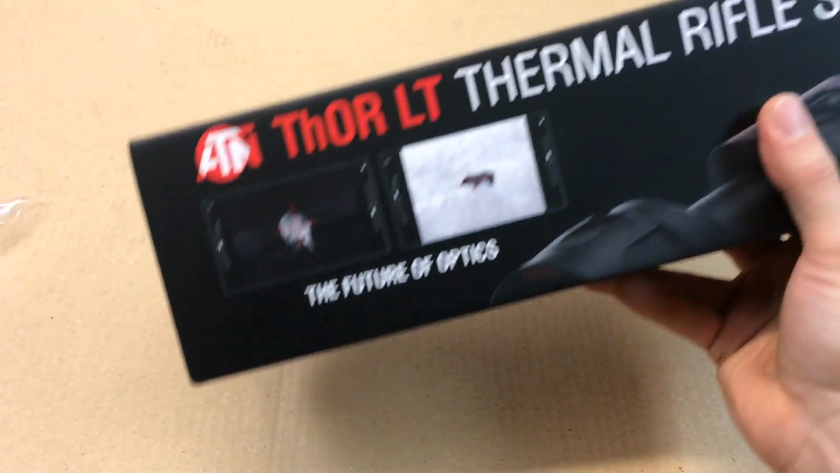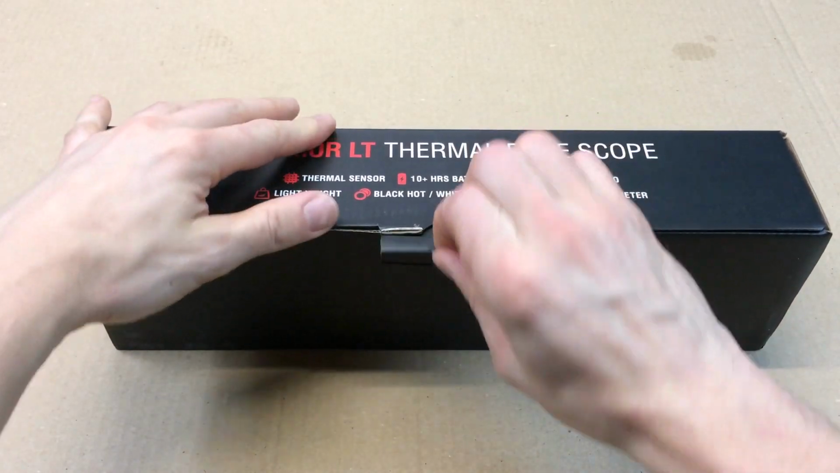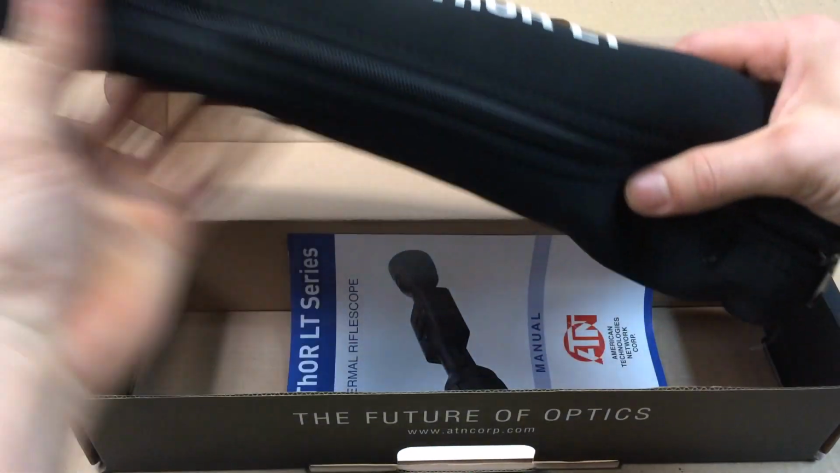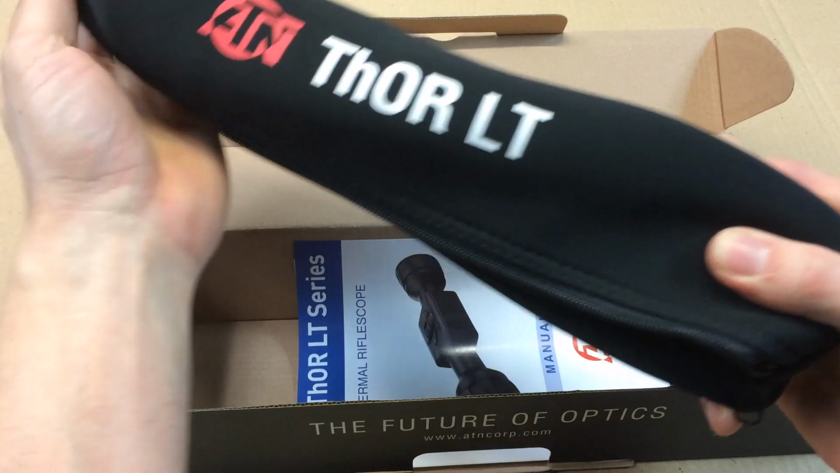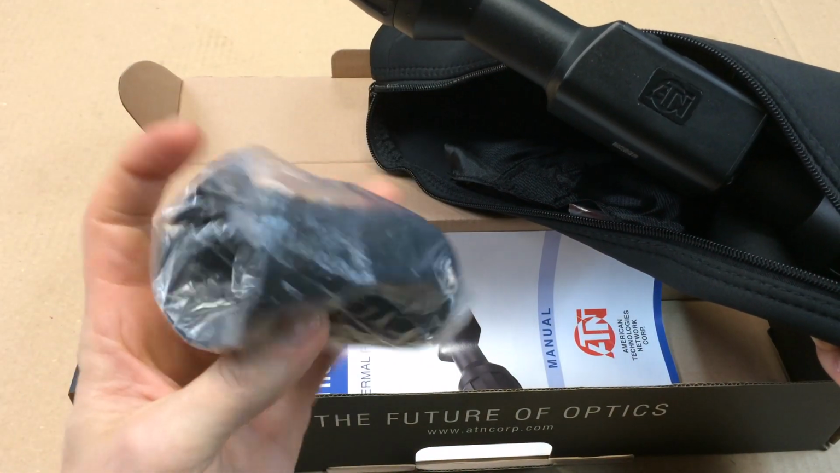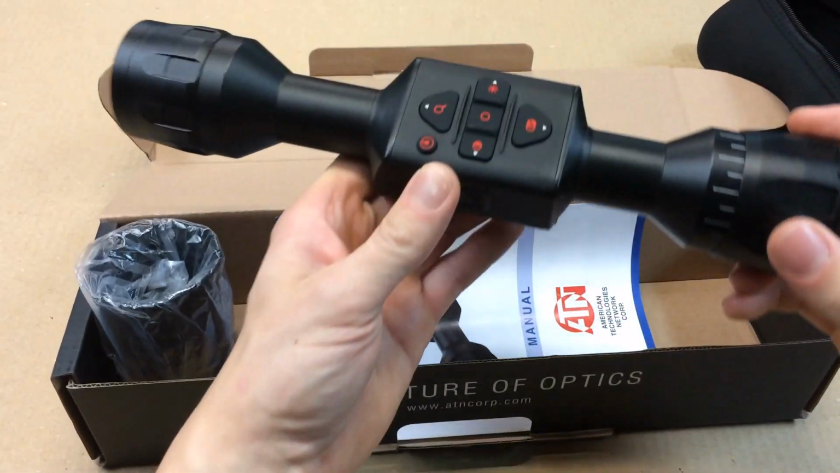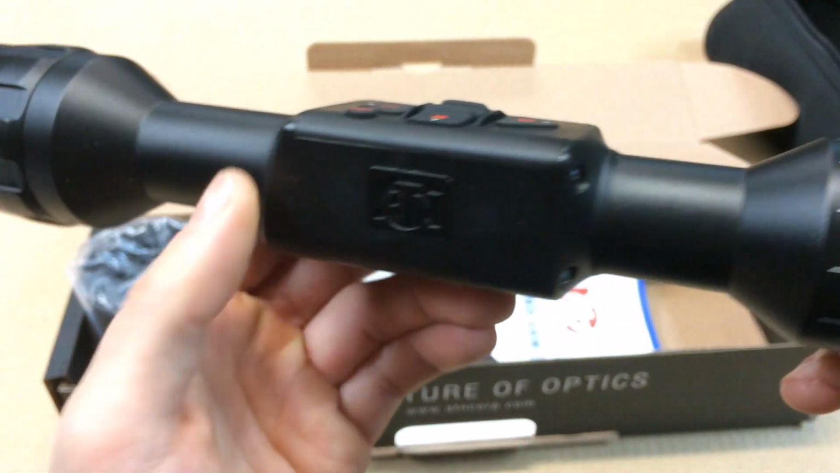Get the self-aim out of the way. That's nice. Looks like right off the bat, this scope comes with a cover. It's like an ocular shade. Here is what the optic looks like.